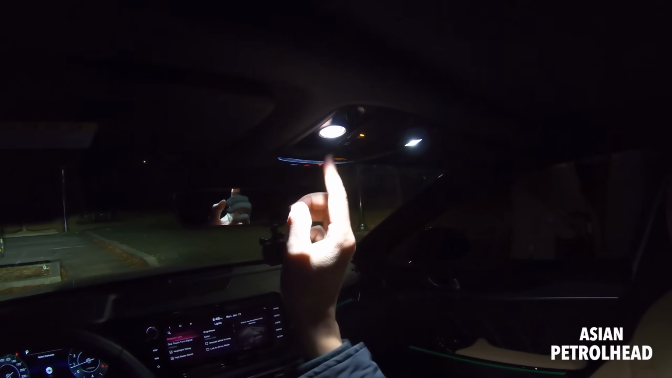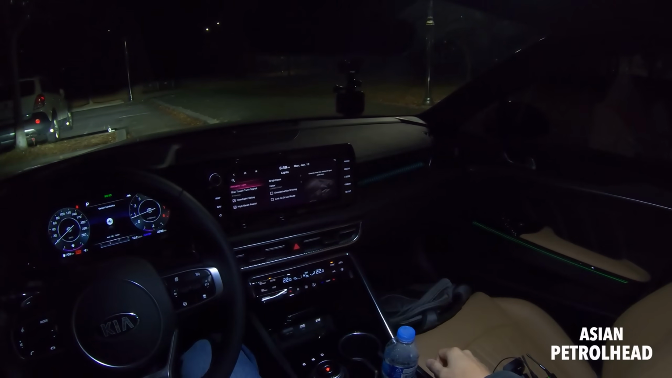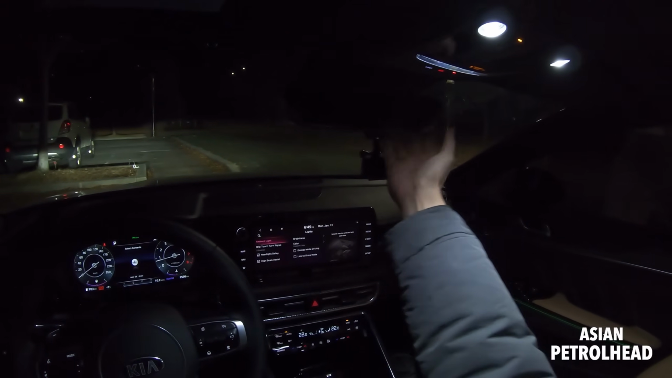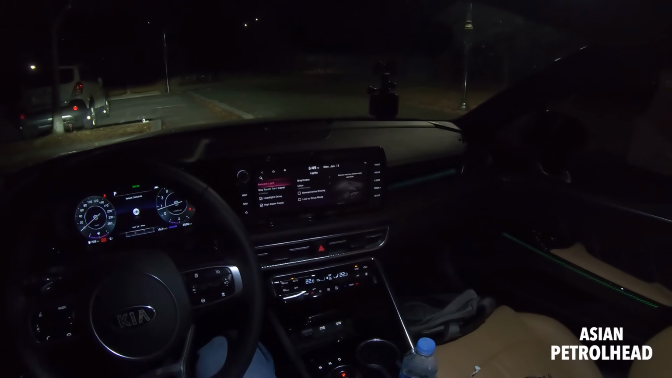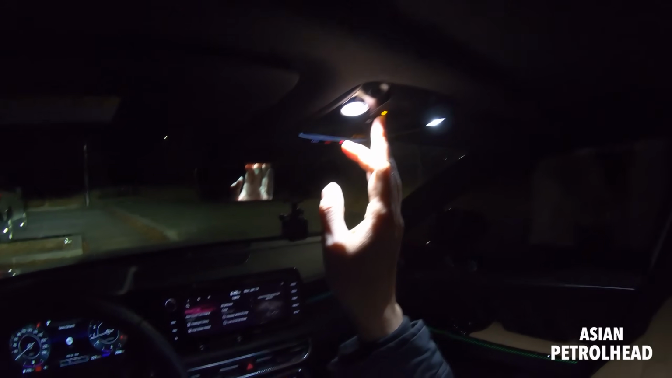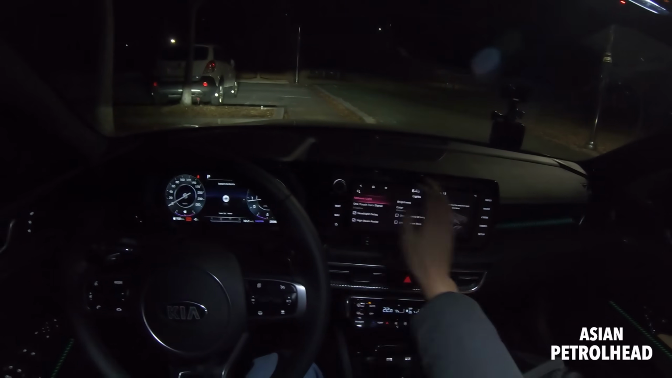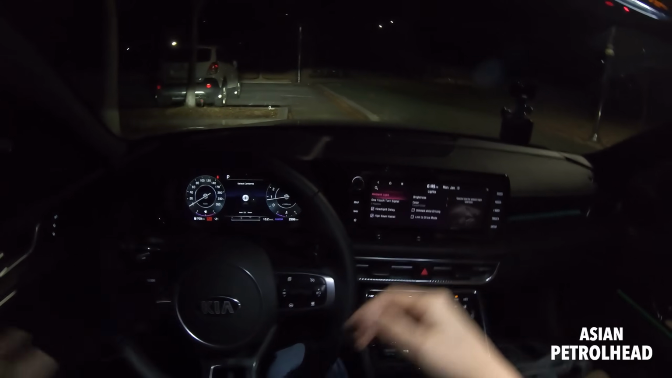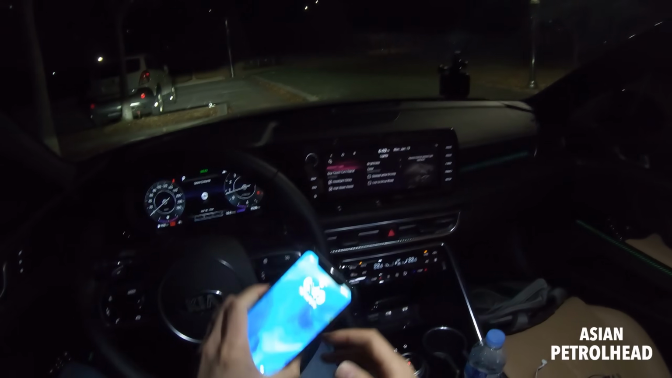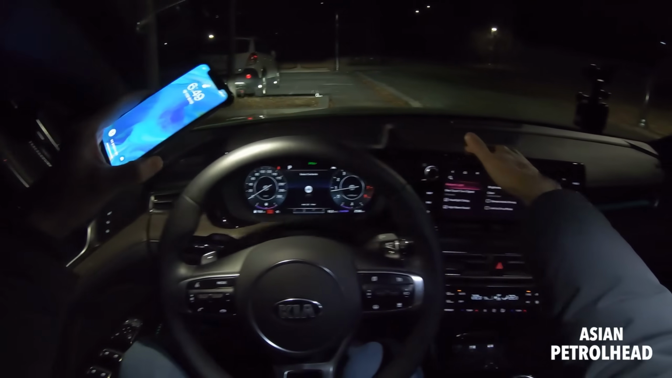And there's also a 2-channel black box, whatever you call it, CCTV. It's one here and one back there, so it will actually record everything that goes on around the car. So that's very nice. And if you see, it's just like the Palisade, but this one is a little bit more squarish looking, and they have added bezels around the gauge clusters.